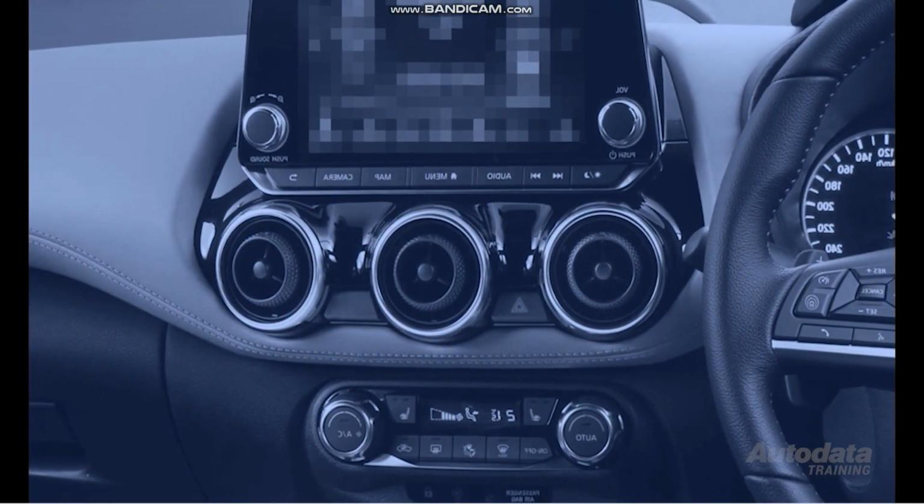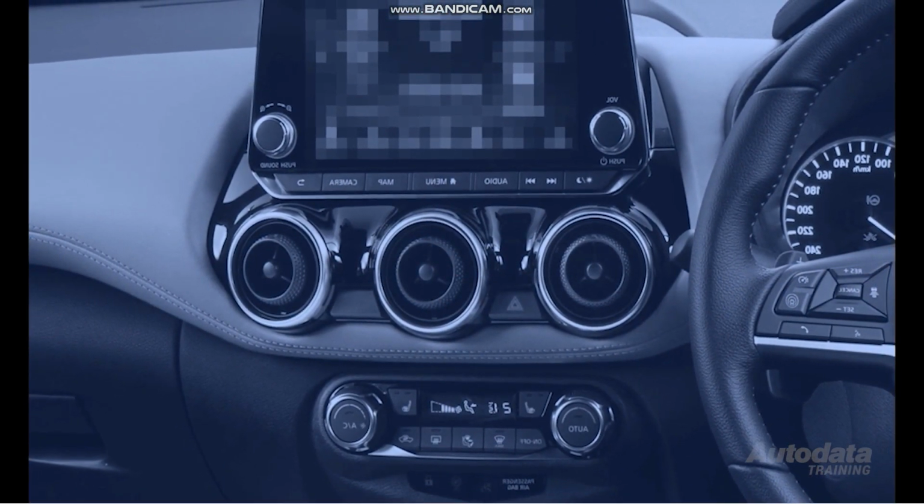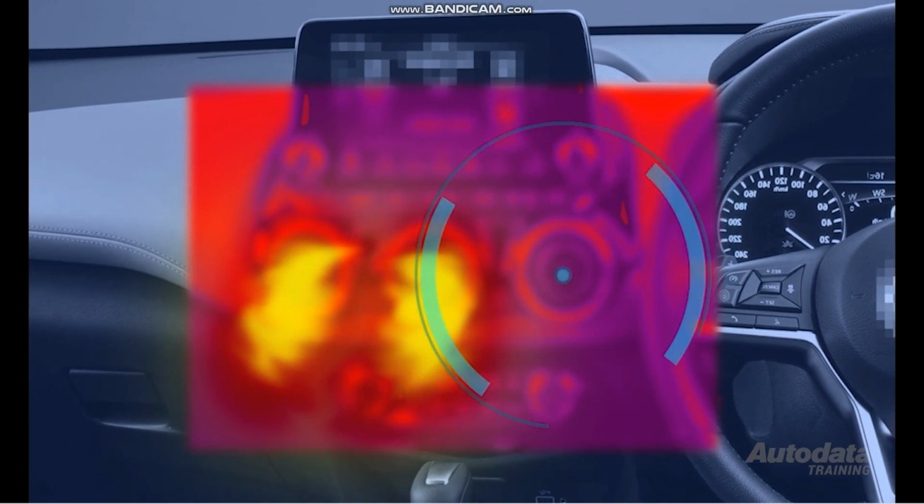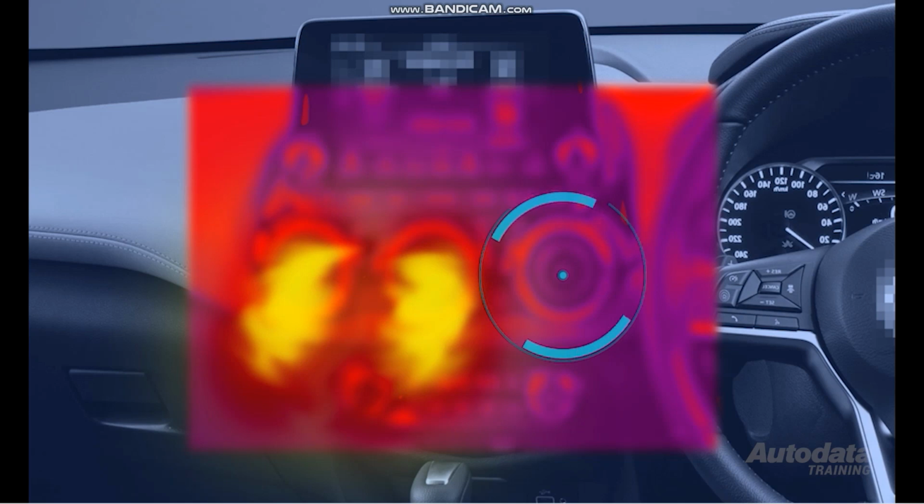HVAC issues can be quite tricky to locate, as they are behind the dashboard assembly and access is limited. However, using thermal imaging technology, restricted vents, stuck blend doors, or motor actuation problems can be easily located.